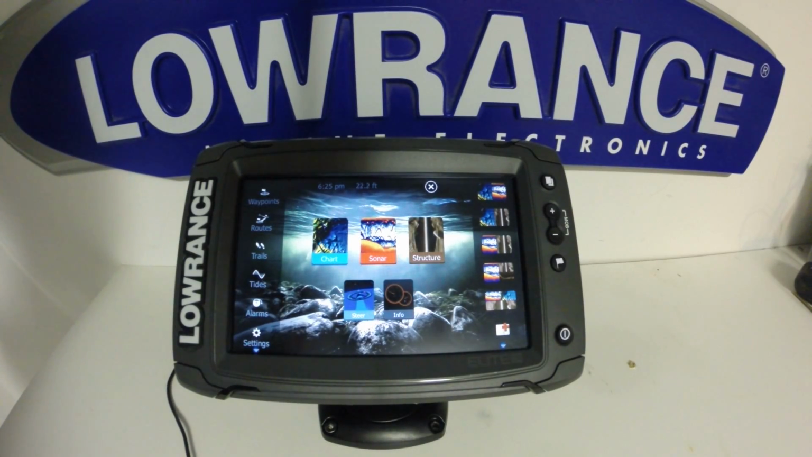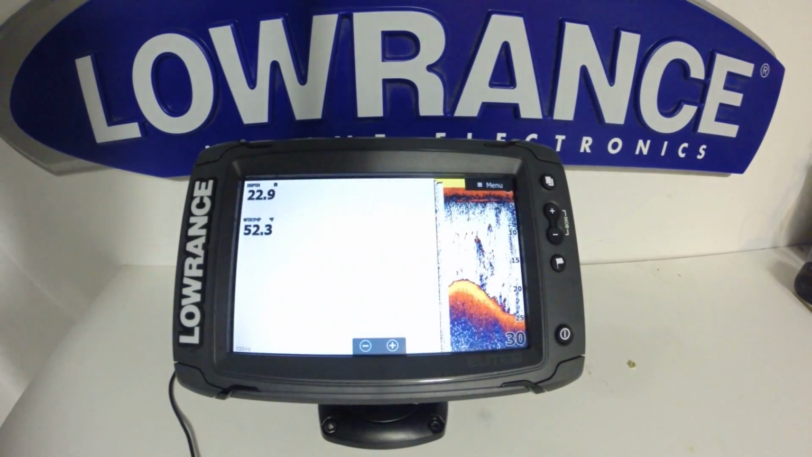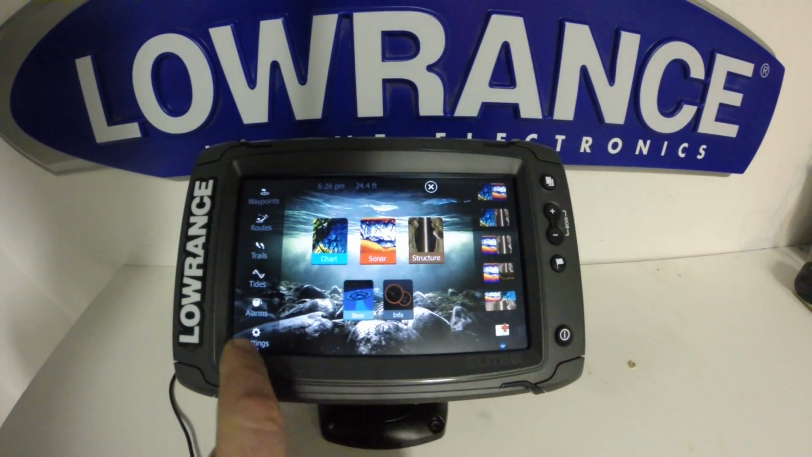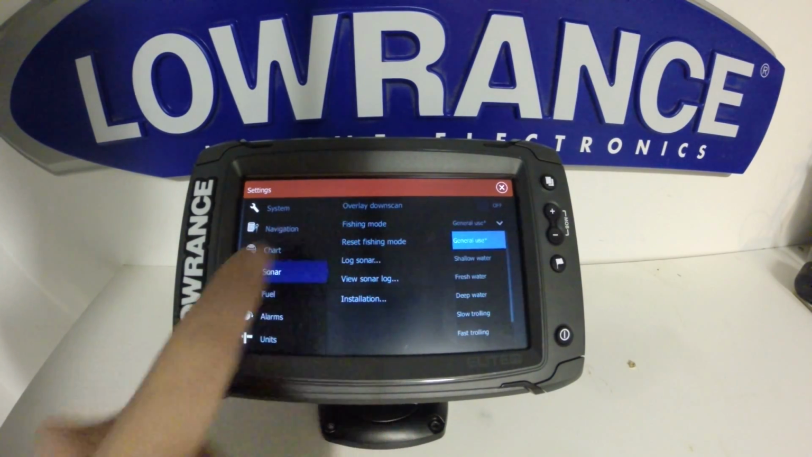Okay, so now let's talk about how to set this unit up. First thing we'll do is Sonar, because that's where most people have all their questions. So on our Sonar screen, we'll go into our menu, we'll go to Settings, and we'll go to Sonar. It's very important that this is the first setting you do.